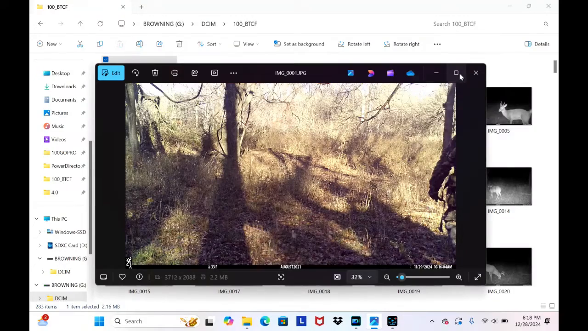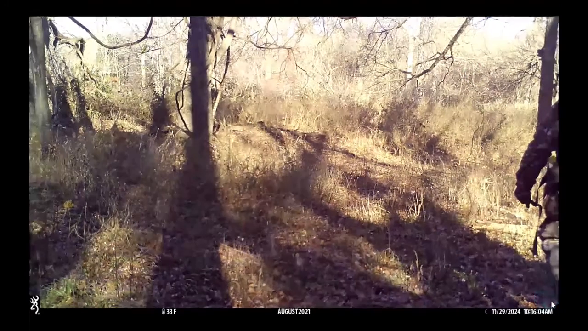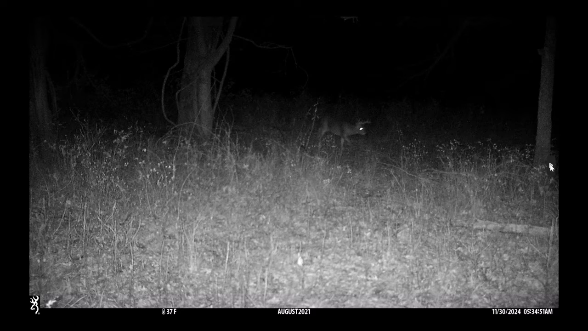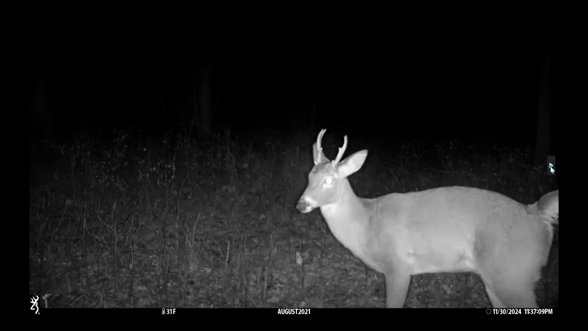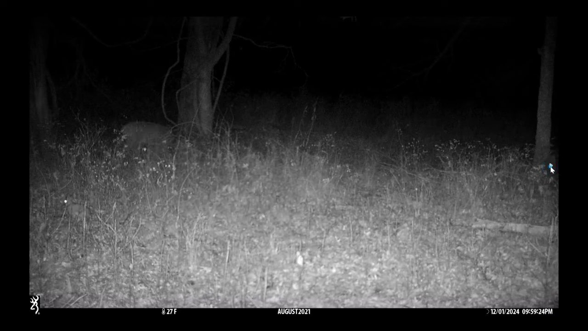All right, well, let's take a look and see what we have on this camera. These cameras are kind of fun because they'll show you what's out there whenever you're not there. Looks like a buck coming in there. Nice, nicer deer there. It looks like a real healthy deer. Another little buck out there. There's a rabbit. See that rabbit sitting right there?